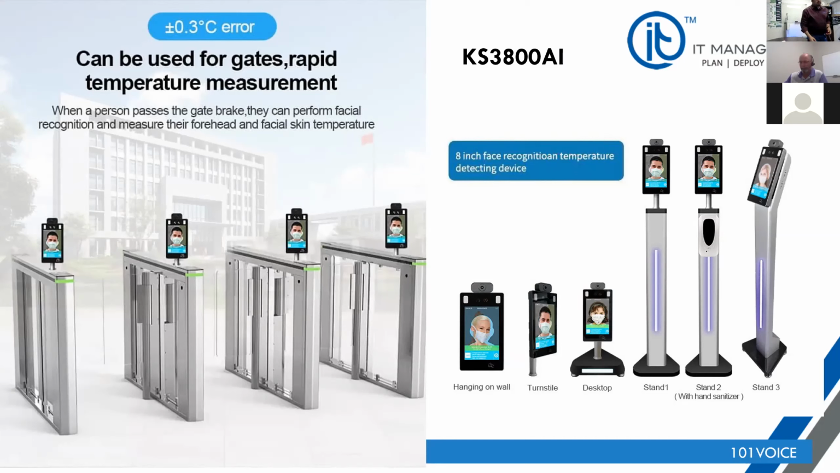So that's all it is. The unit was able to read the temperature very quickly. It registers the temperature in the system, so you can go back and take a look at the tracking and audit control. If the temperature is higher, it can sound an alarm, or it can send a very minor tone, so you can pull the individual for further screening with a medical device, or maybe that individual was running and standing in the sun for quite some time, and so forth.